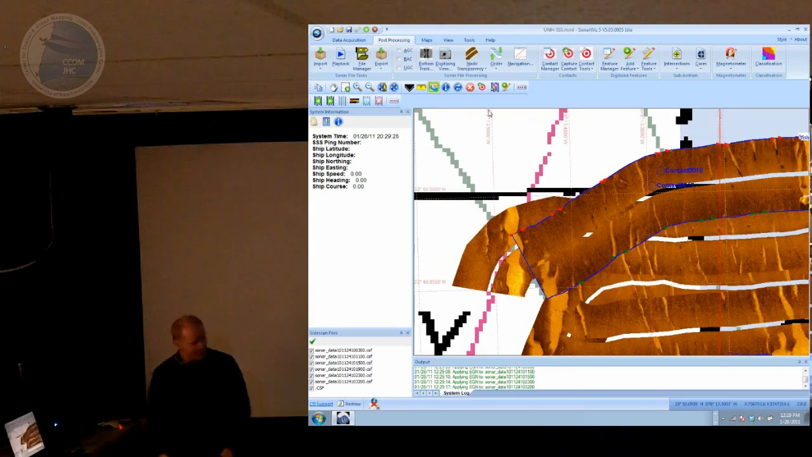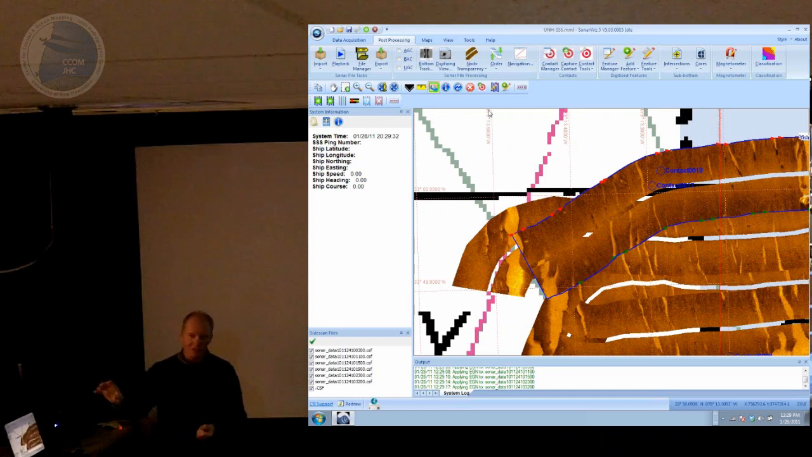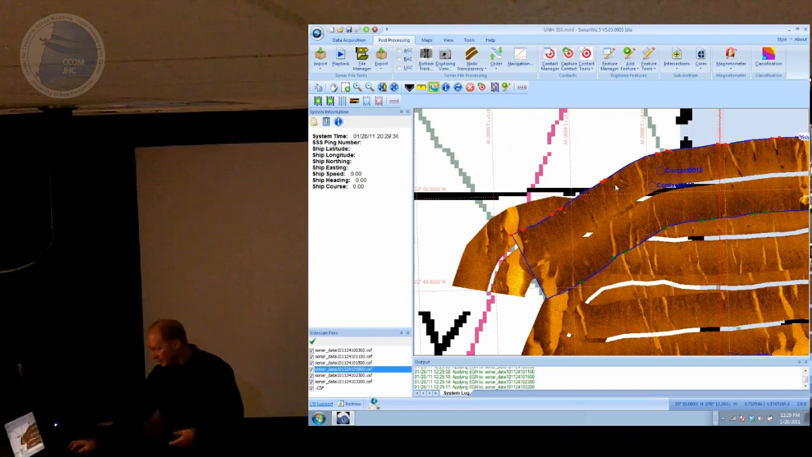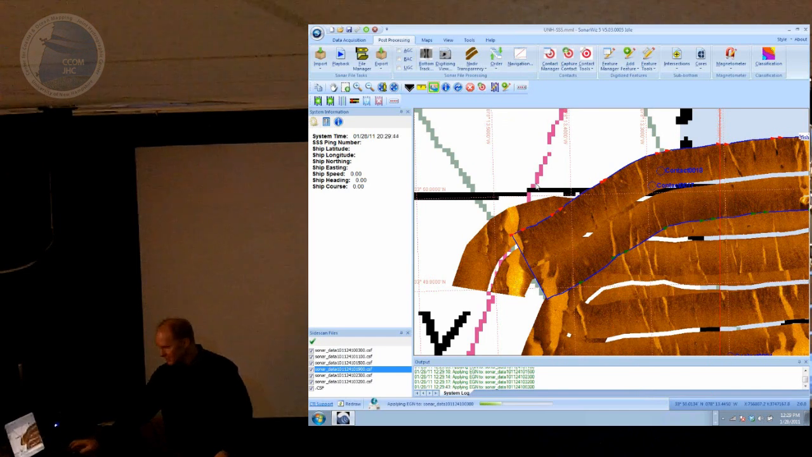So now you can see I've got a big 5 meter transparency in each file. So the idea of this is that this is how you extrapolate things on one line to things on other lines. And then to put that back the way I want it, I can just turn it off. Actually, I can do it right here from the right-click menu. I can clear the transparency on one line or clear it on all my lines. So that'll put the data back in there.